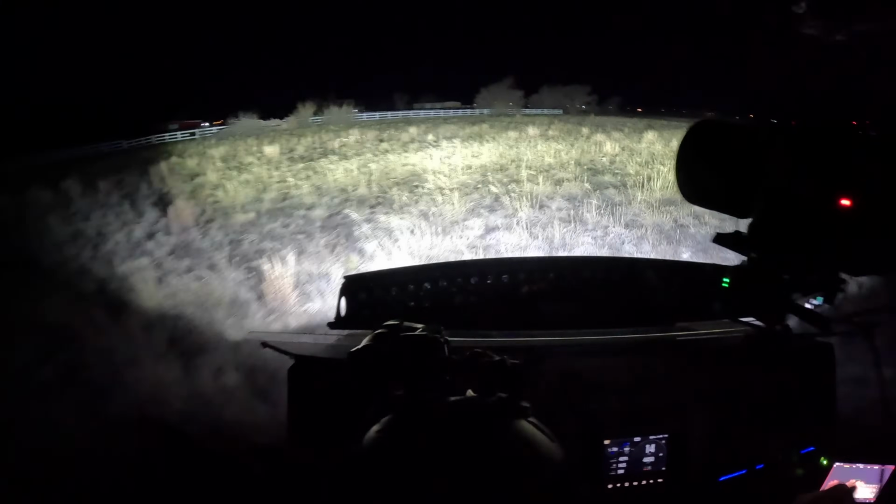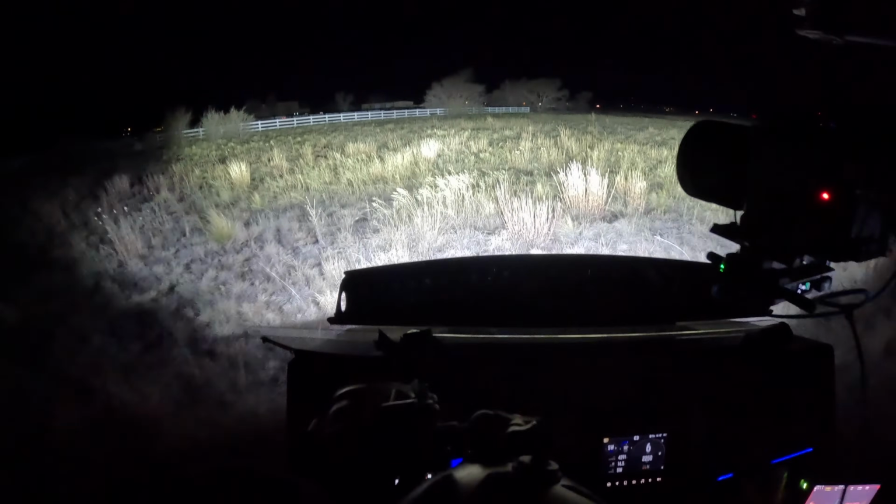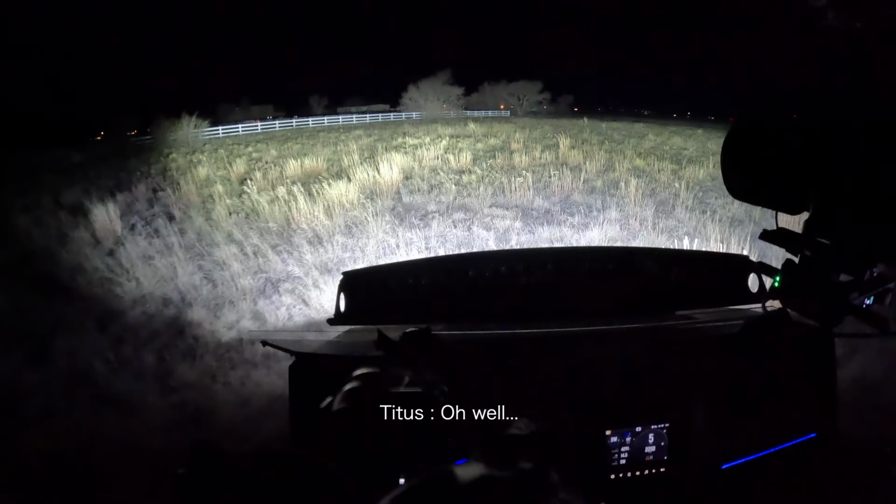Tree coming. He's right there. What? I can't. He stopped? He's right there to the left. I can't see him. No, he's through the fence. He's what? Through the fence? Yep, through the fence. Oh well.